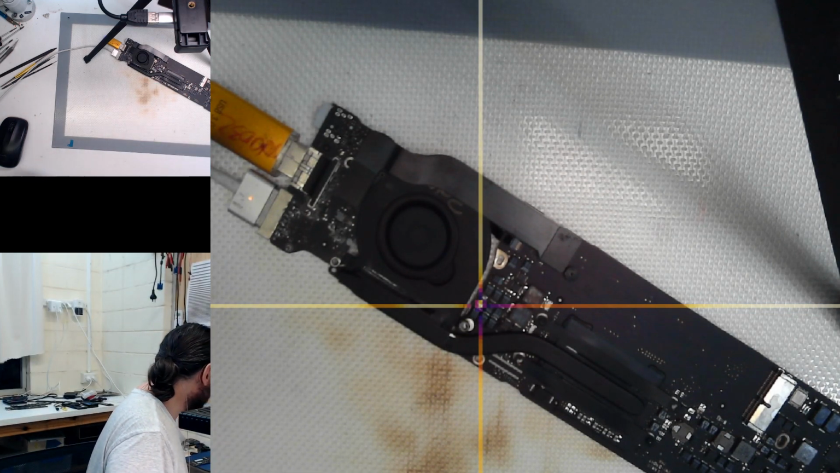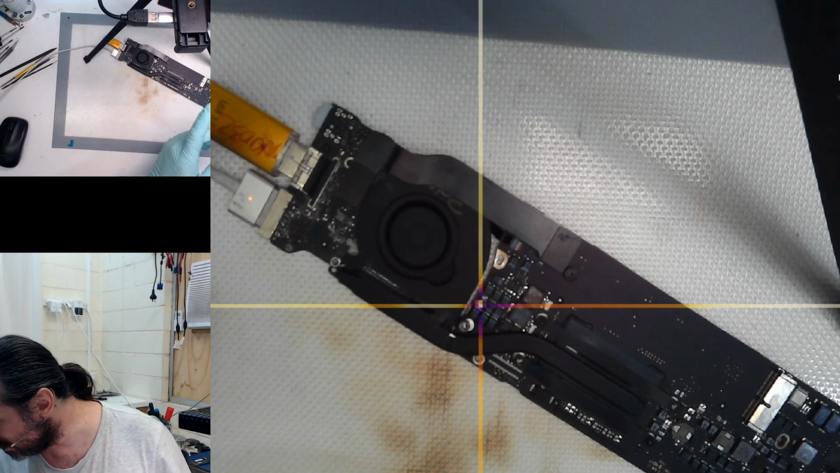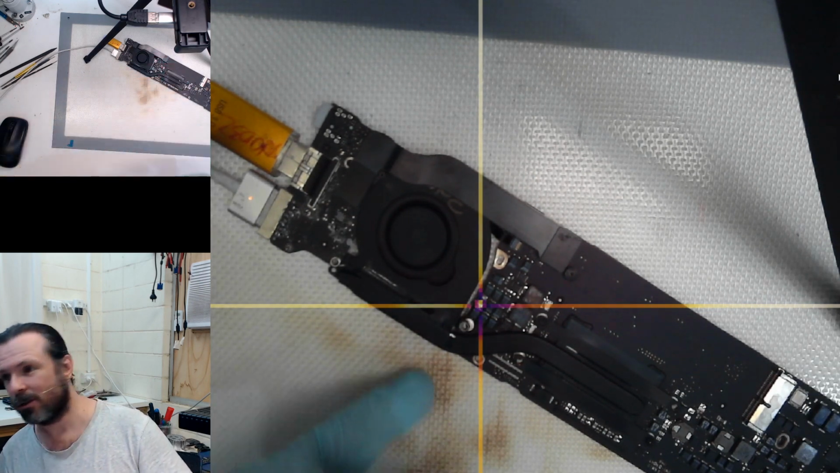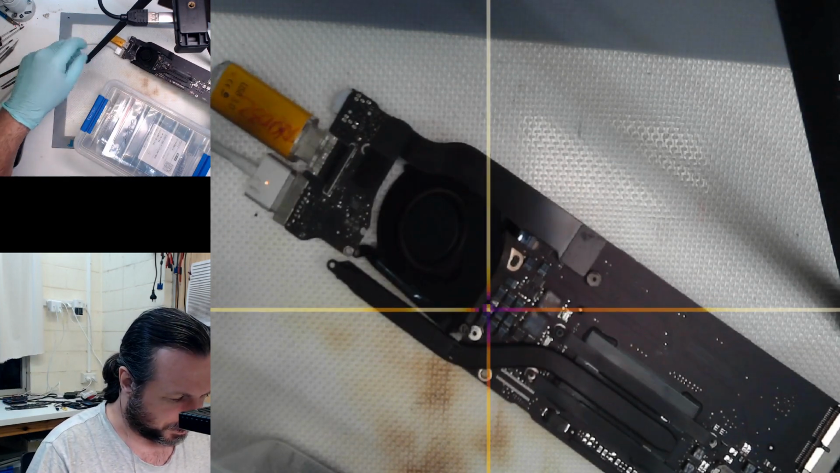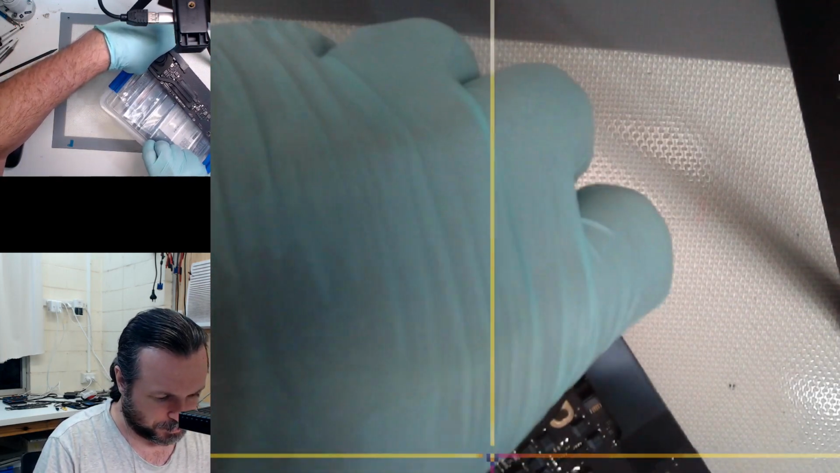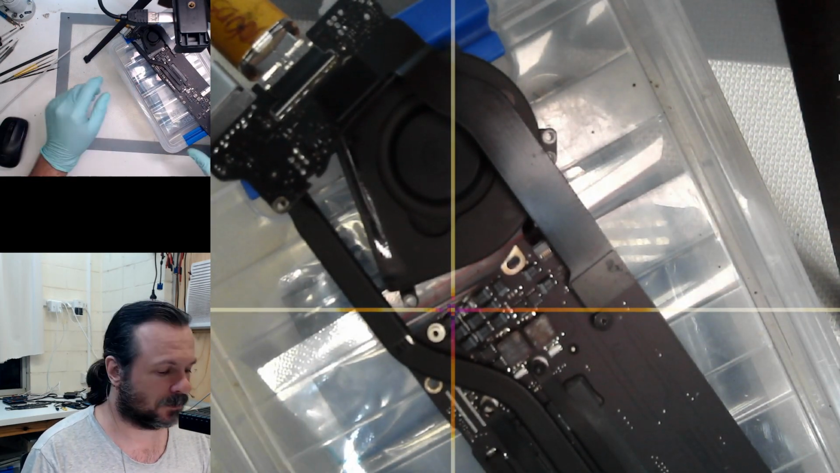I'll try and lift the board up. The limit on this is 15 centimeters, and I think we're at about 22 or so. And so I'll try to bring it up closer. It will technically go out of focus, but yeah. Let's see what we can do. I'll actually disable this for the moment so I can get a better alignment.